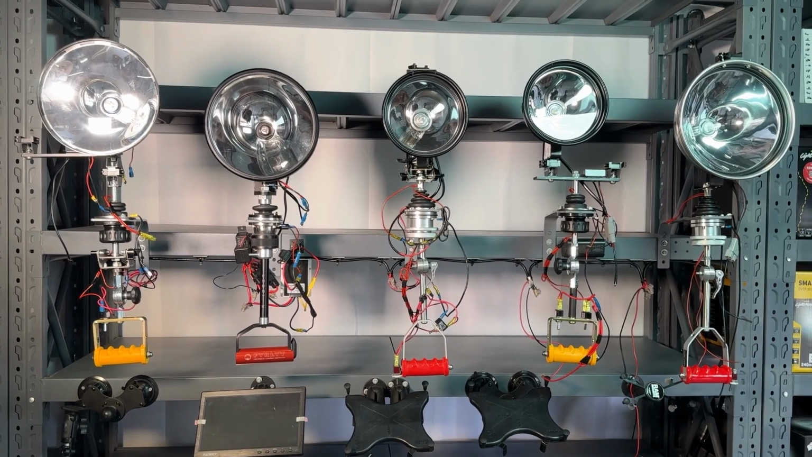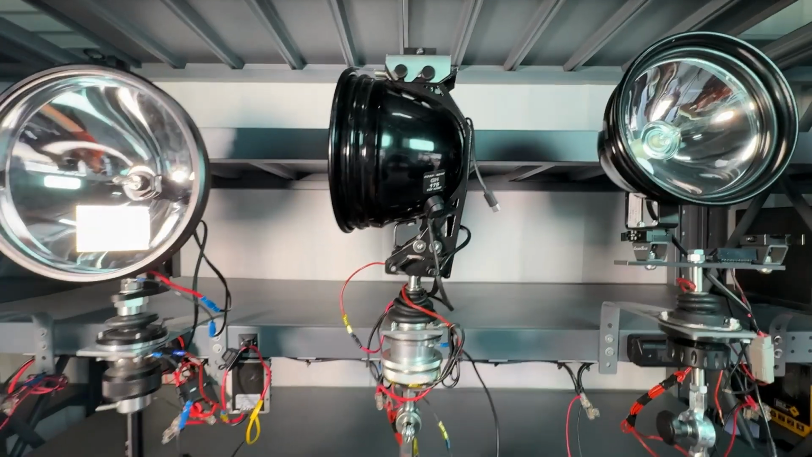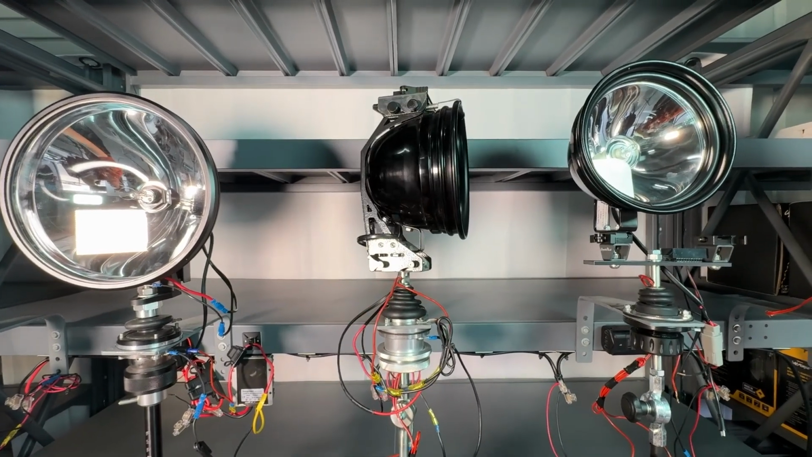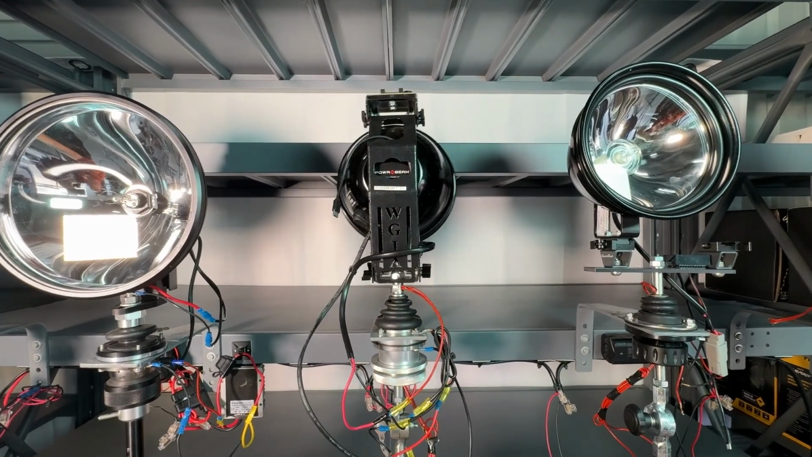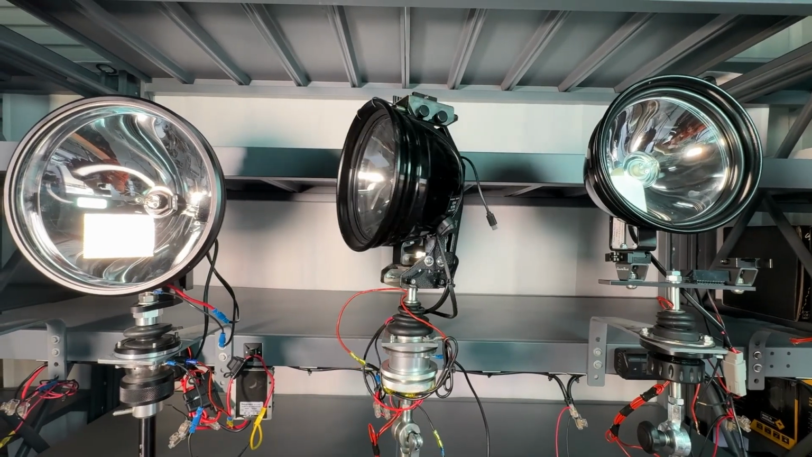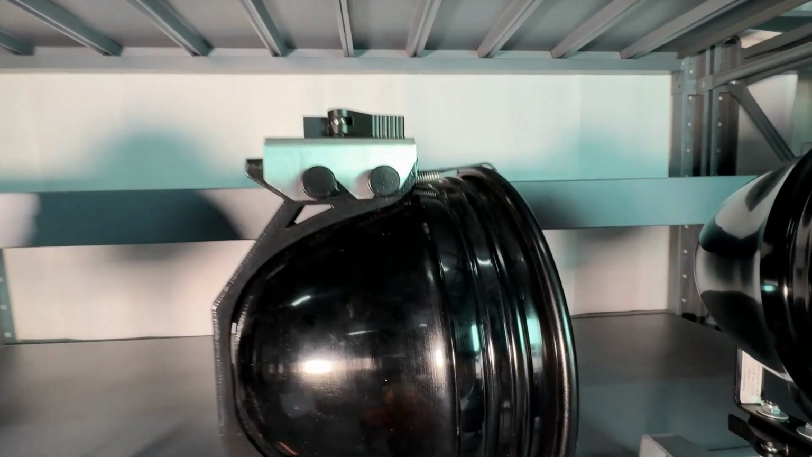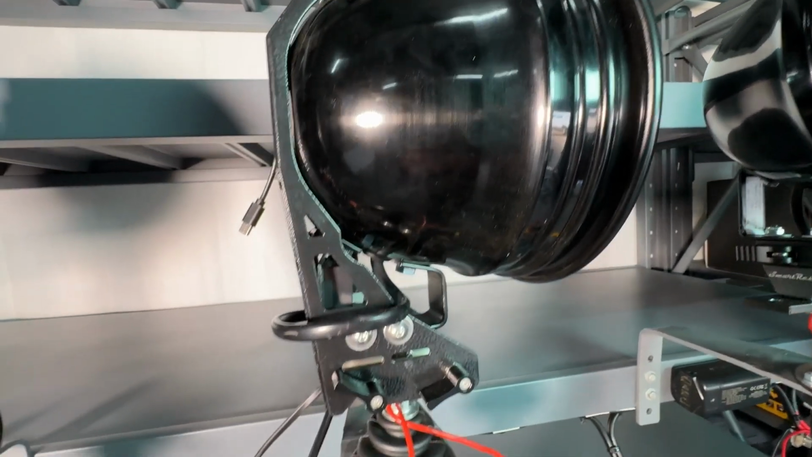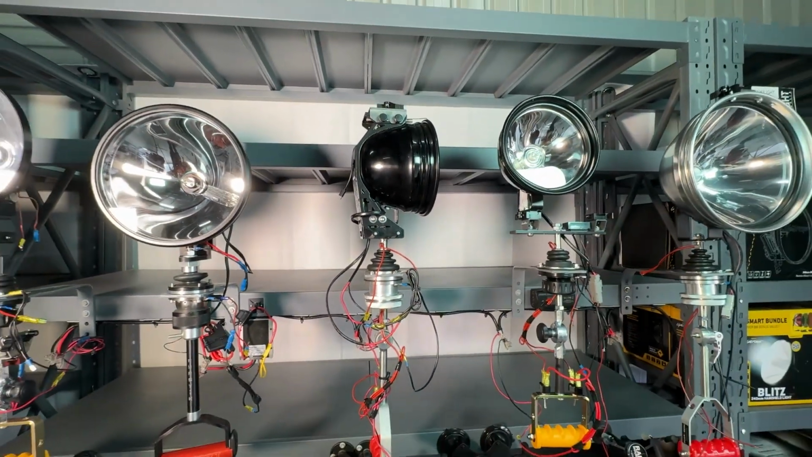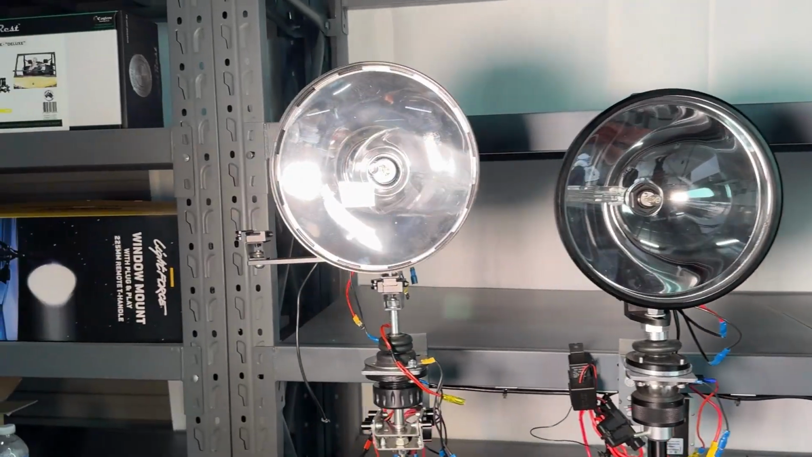Almost all these brackets work with window mounted light setups, but what I would recommend is going with a smaller 7-inch power beam or 170mm light force, either in halogen or HID. That's if you want to mount to a window remote handle system. This keeps the weight down and you really don't need a big light when you have a thermal anyways. We're seeing a trend towards smaller lights. They are becoming more and more popular.